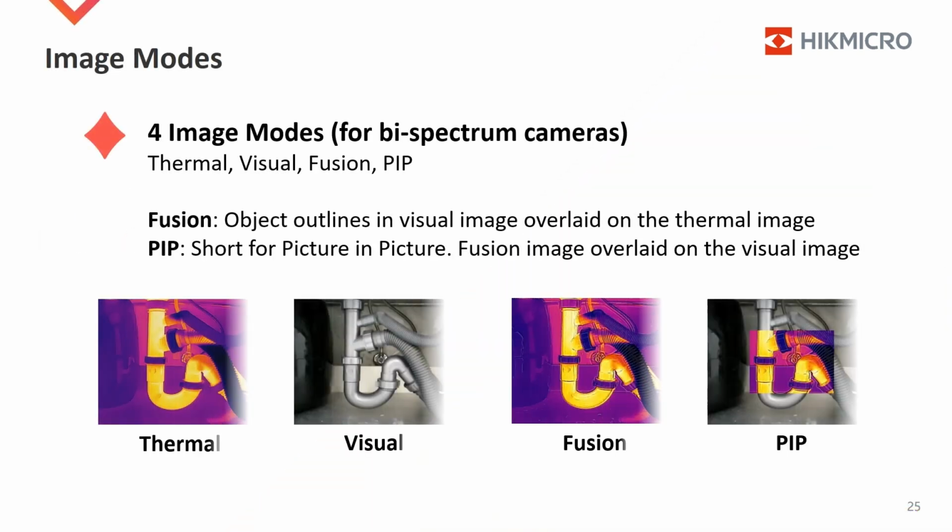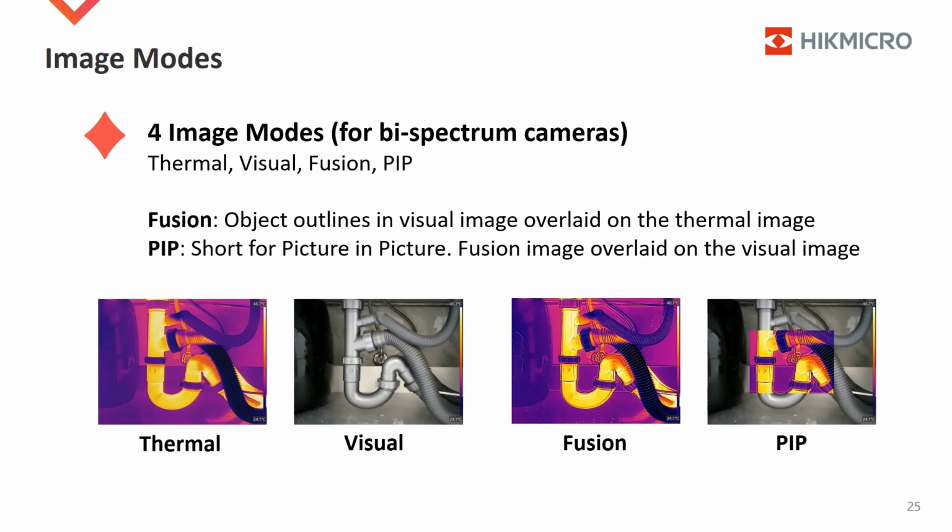For a bispectrum B-series camera such as B20, it has four image modes: thermal, visual, fusion, and PIP. In fusion mode, object outlines in the visual image are overlaid on the thermal image. PIP is short for picture-in-picture. In PIP mode, fusion image is overlaid on the visual image. For a single-lens B-series camera such as B21L, it has thermal only and no image mode settings available.